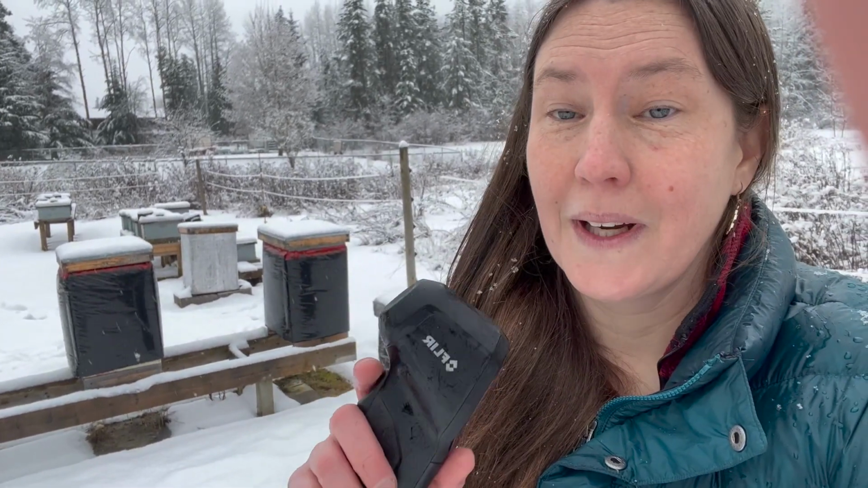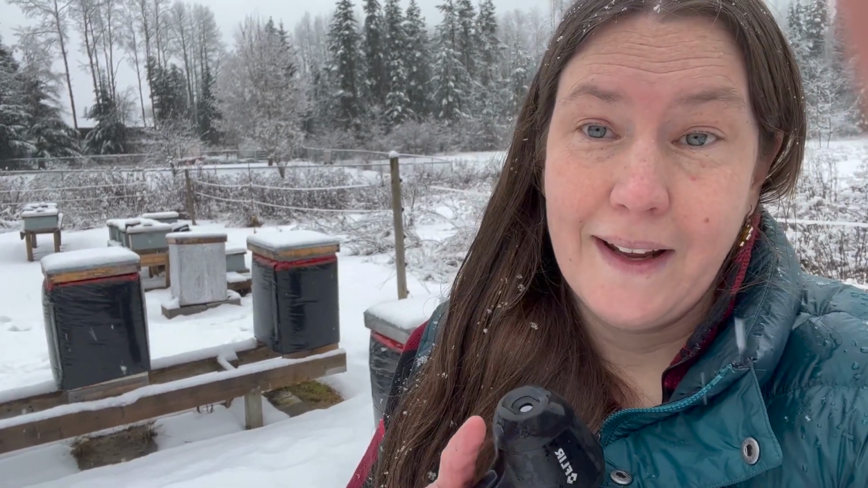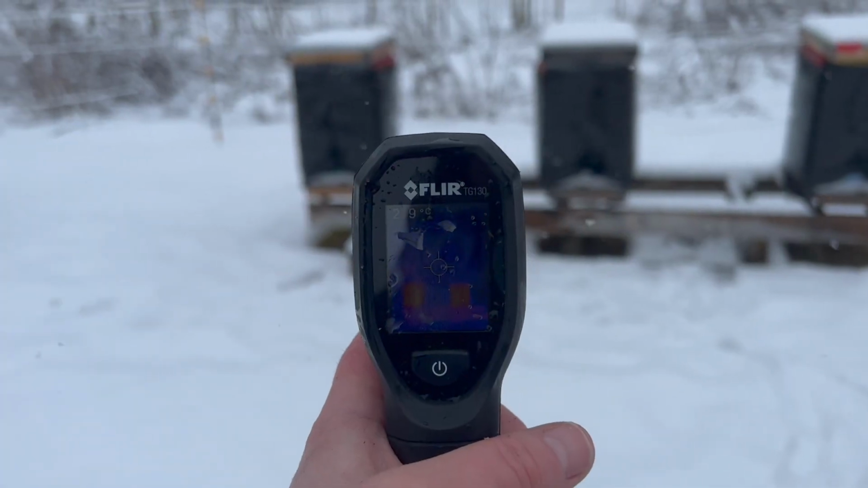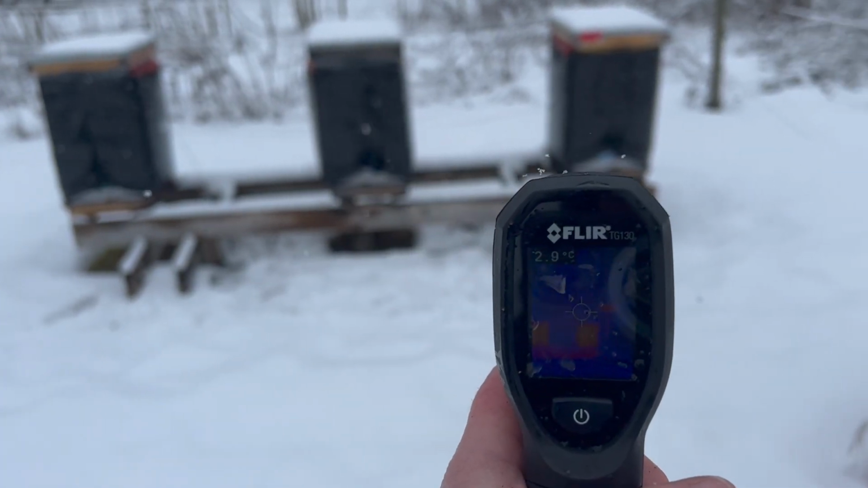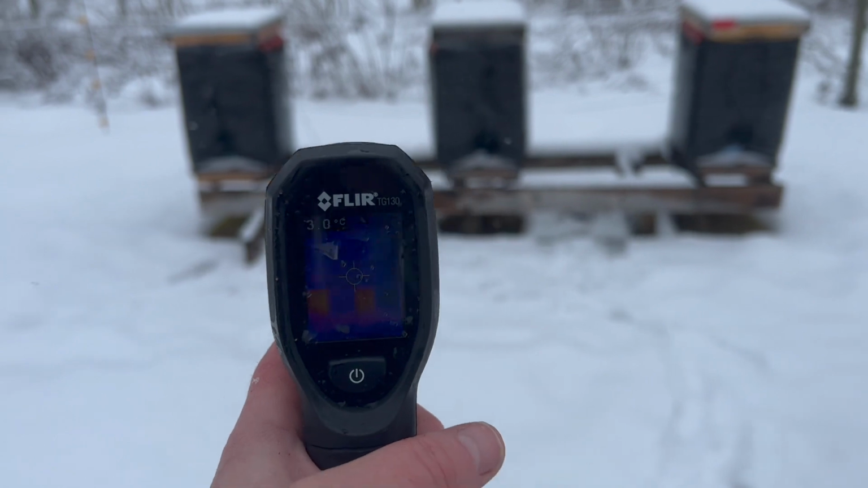All right, so after some playing around, I've decided that this thing does not work with the wraps on unless you go right up to the entrance and shoot it in the entrance. To check on one that I figured was dead, I slid the bottom board out and shot up, and that definitely confirmed that that hive was dead. As I look around, I'll show you what it looks like on three hives where the middle one is dead, but from the outside they're showing the same. So here are these three hives, 1, 2, 3. They all look identical except the middle one is dead. So definitely it is not working with the bee cozies on.